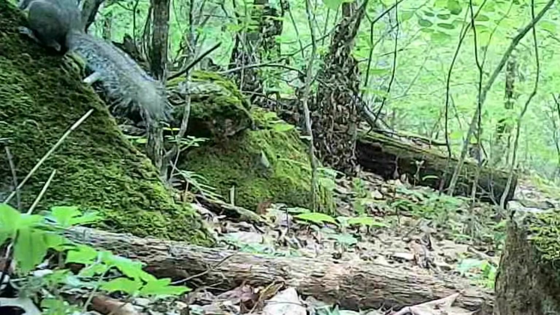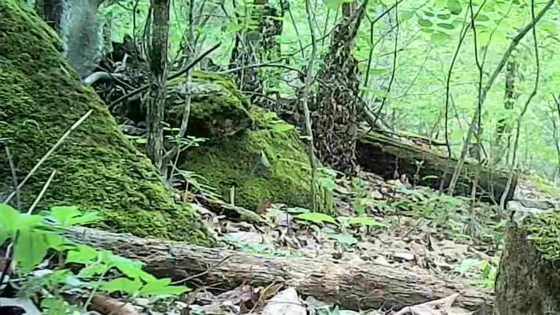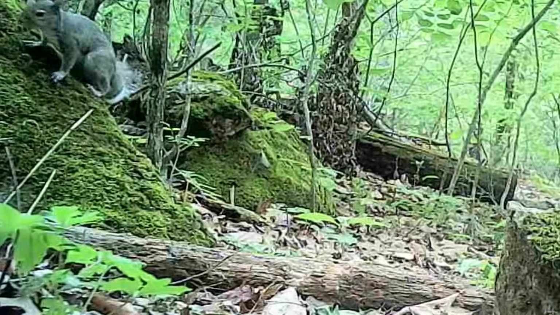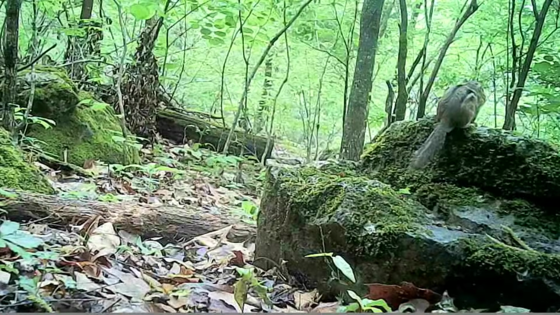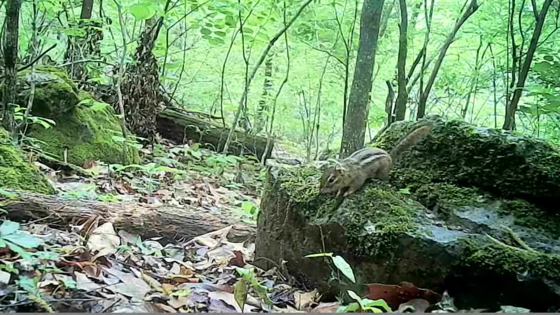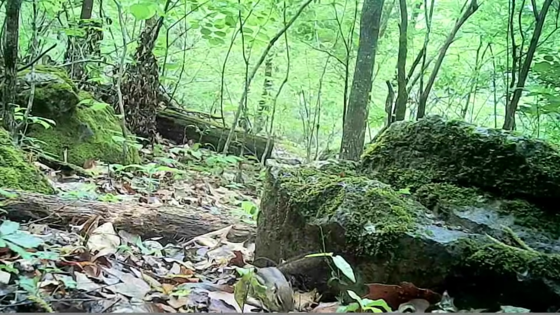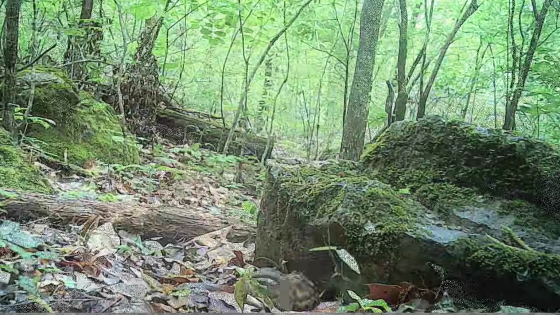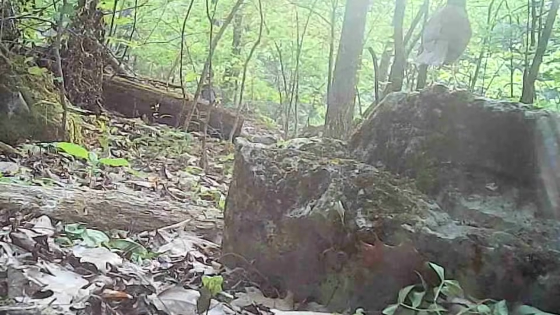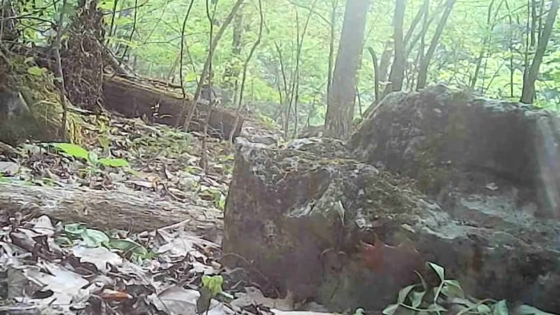He's just out doing his thing. And there's little Chucky. He's out scrounging too. And there's Woody again. Seems to like the camera.